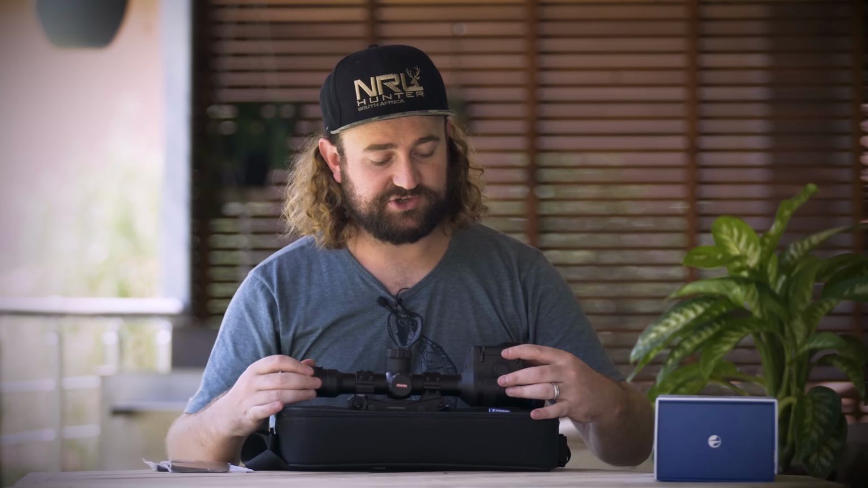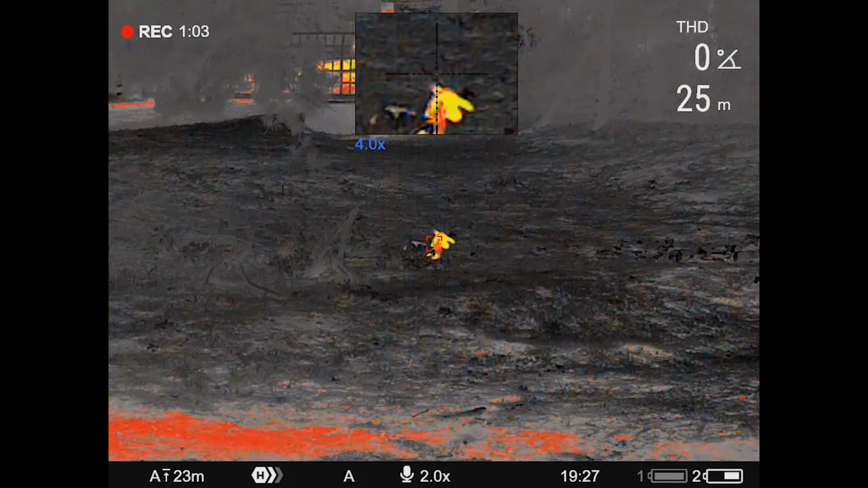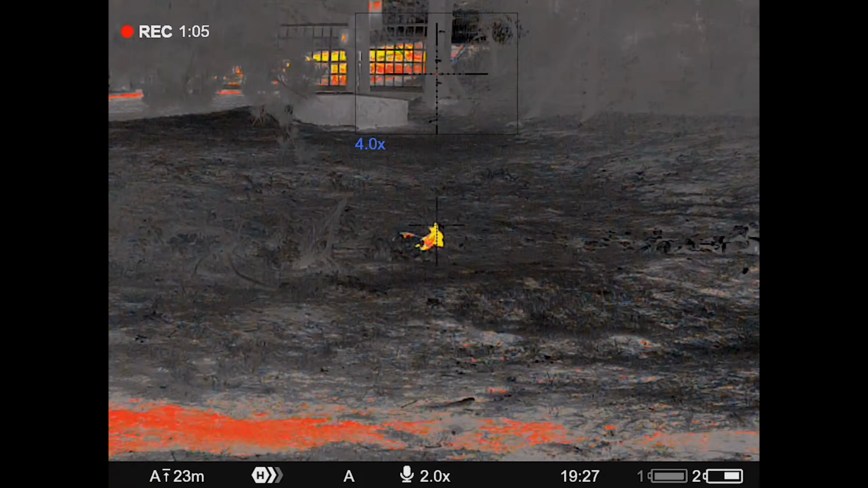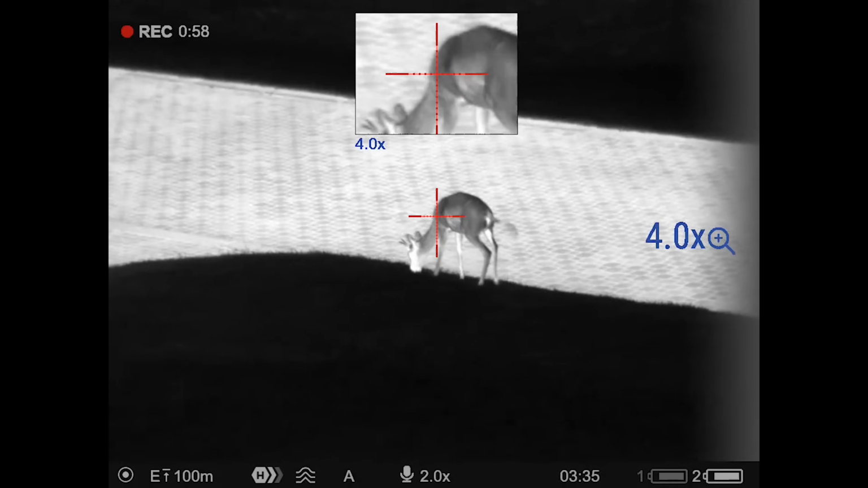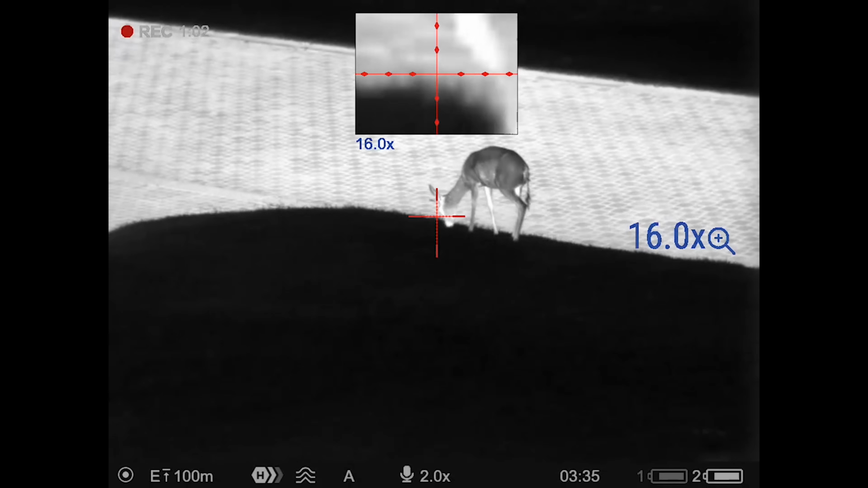What I personally like to do though is to hold in the zoom button over here, and that takes you to picture-in-picture mode. So your main picture is your 2 times wide field of view, and then you've got a picture-in-picture mode above at 4, 8 or 16 times, and then you can see that detail in there. So you've got both views, and that seems to work really well for me.